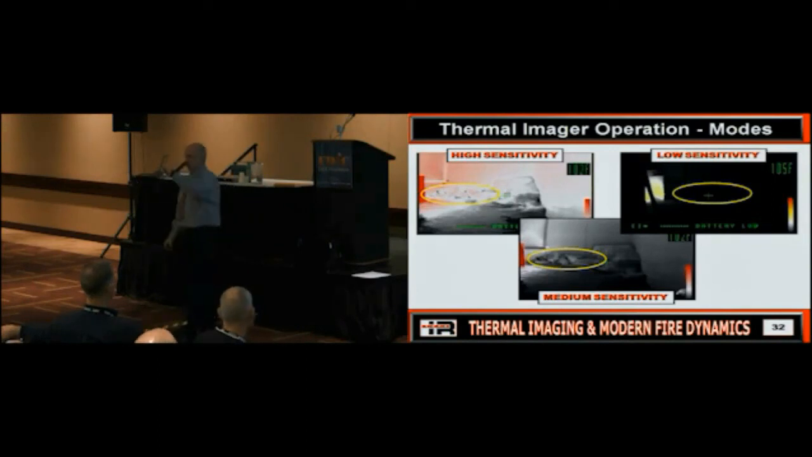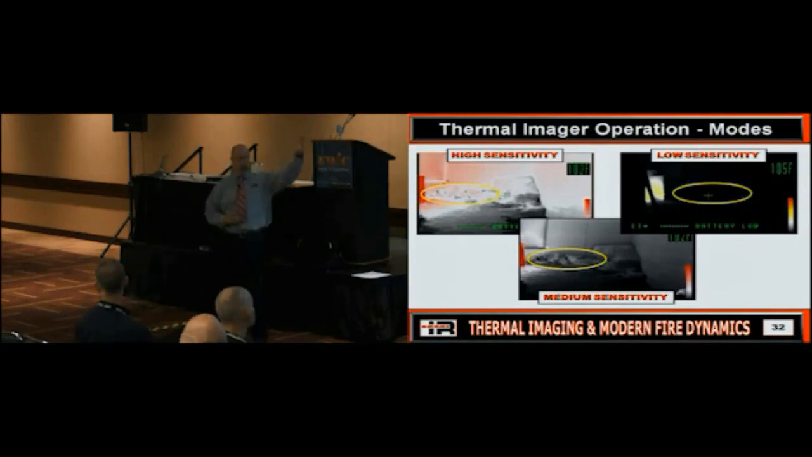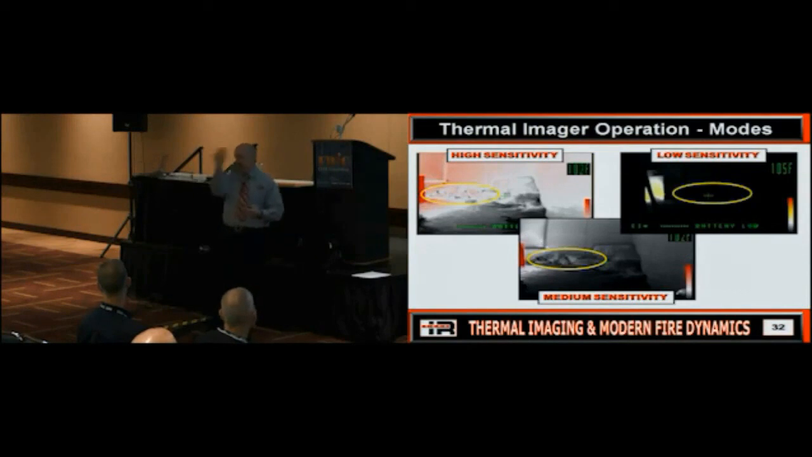Sure. Question, comment? Yeah, the NFPA approved thermal cameras out there now will shift modes automatically. The new ones will not let you manually do it, because they're going to default to what? The KISS mode. The KISS mode is automatic. But if I'm not using it properly, is it a good thing? No. Does everybody see where we're at?